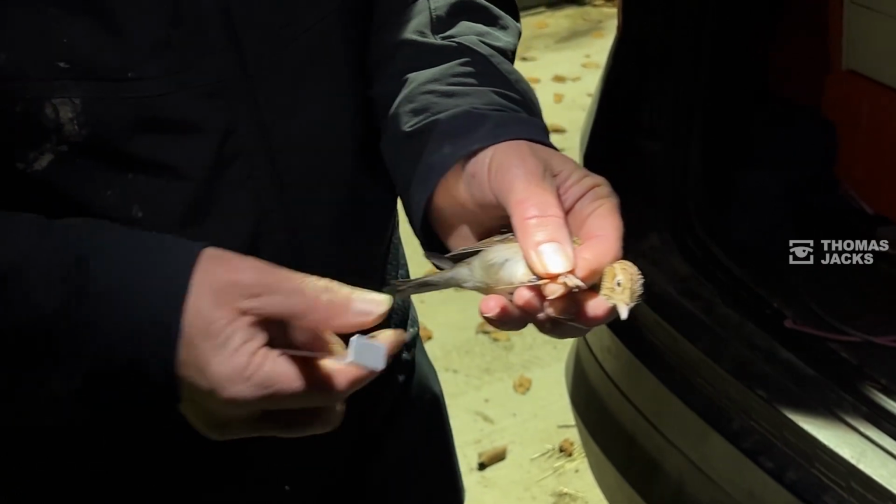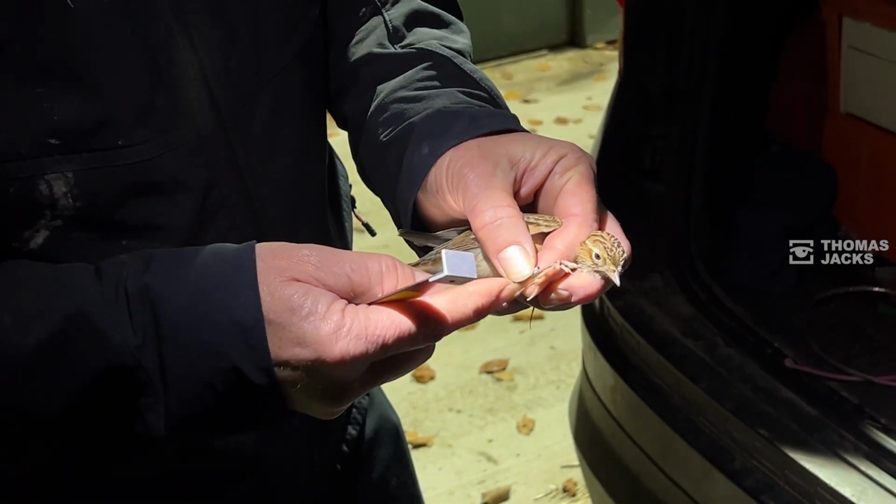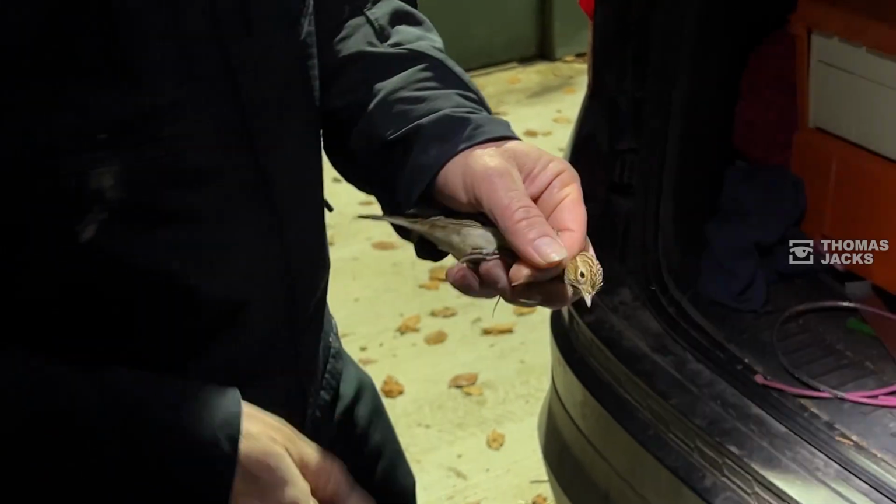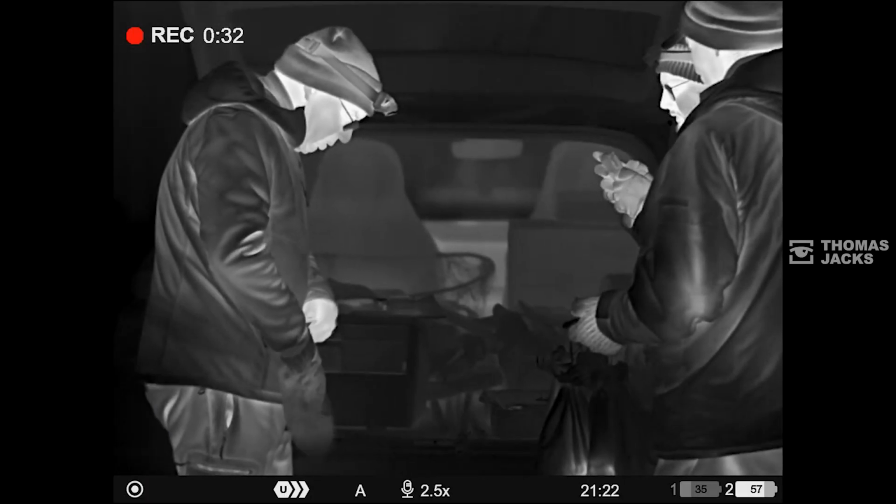Yep. That is 25 millimeters. You don't get many longer than that. Crazy, isn't it? So we'll definitely photograph that. I've not seen that affecting sex of the bird. Some have got really long ones, some have got short ones.